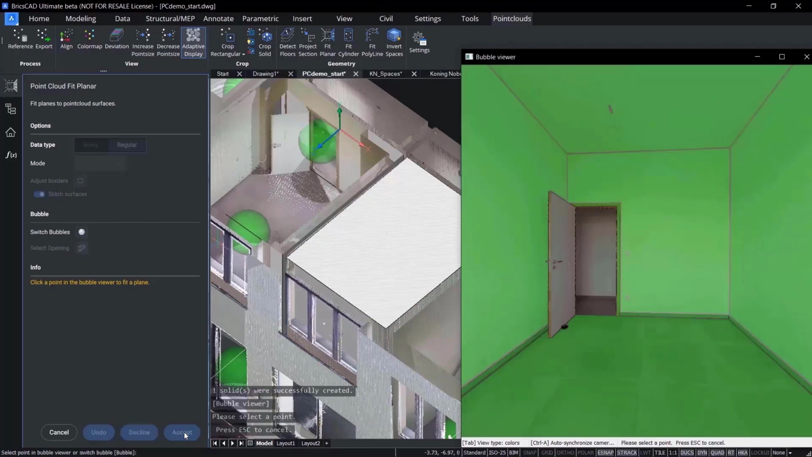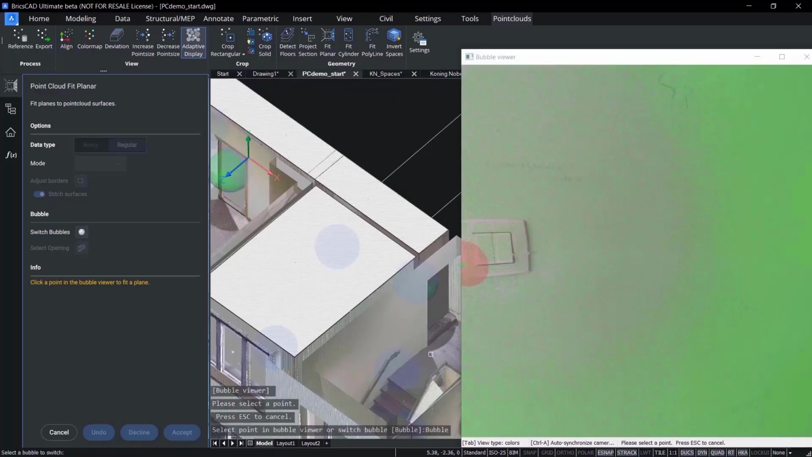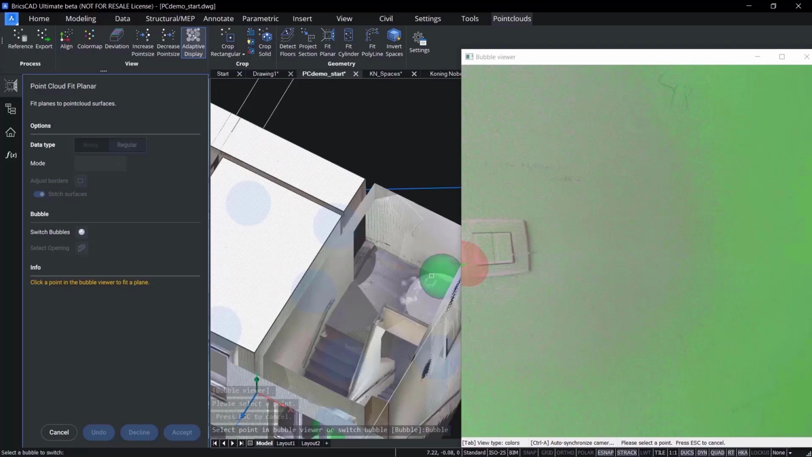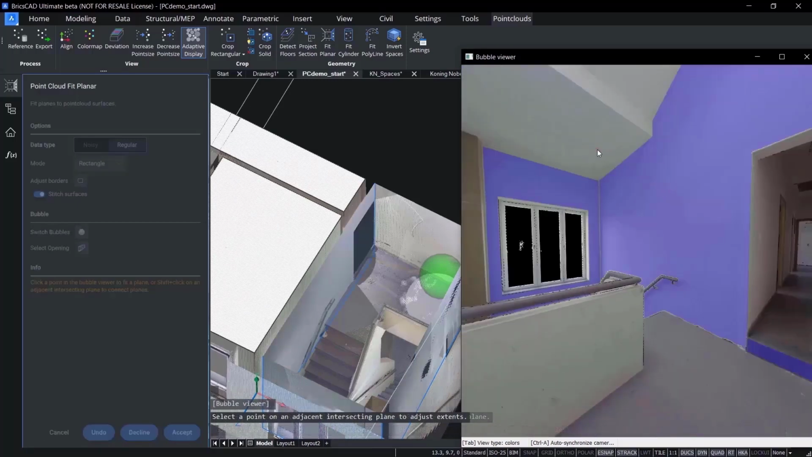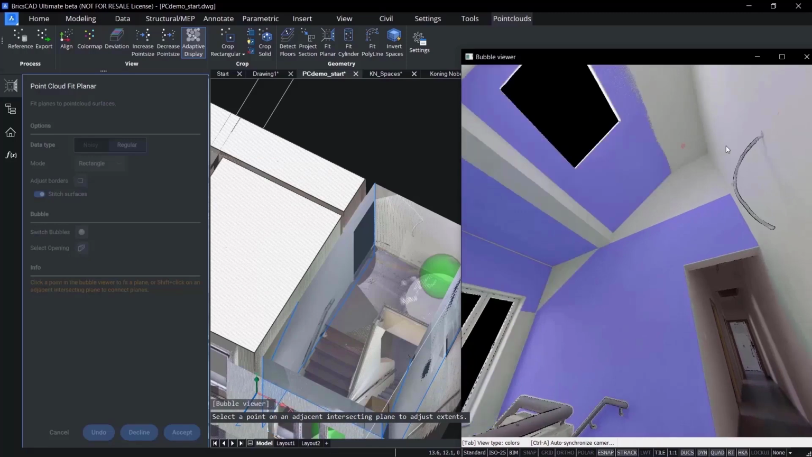The Automatic Stitching option can create complete solids rather than surfaces, so that you have a representation of the room volume. You can hop between bubble views to jump straight to the view you want to create spaces with. And they don't have to be perfectly rectangular. In this stairwell area, there's irregular shapes like this slanted roof and walls that aren't perfectly plumb. BricsCAD BIM lets you use Fit Planar to stitch these into a solid.